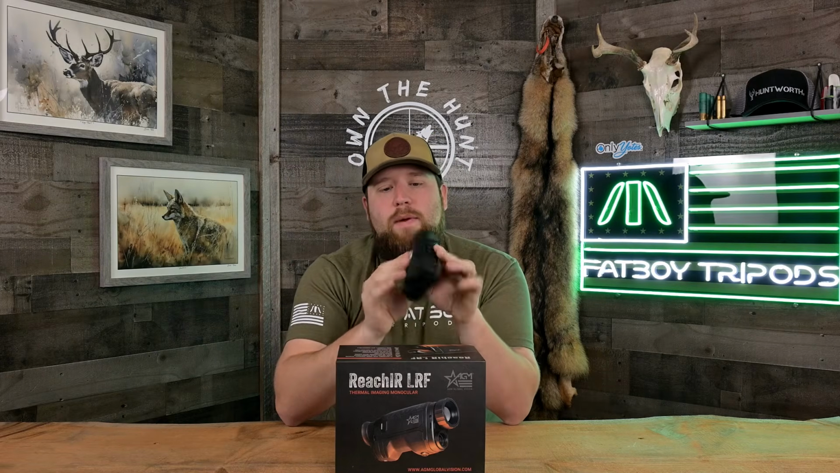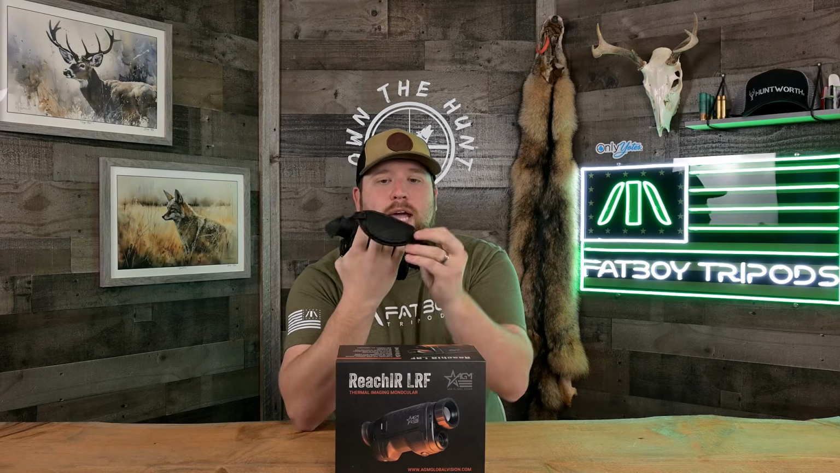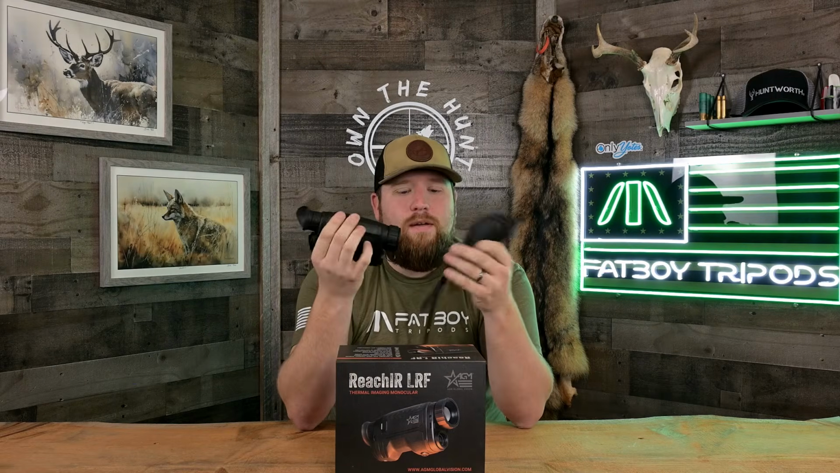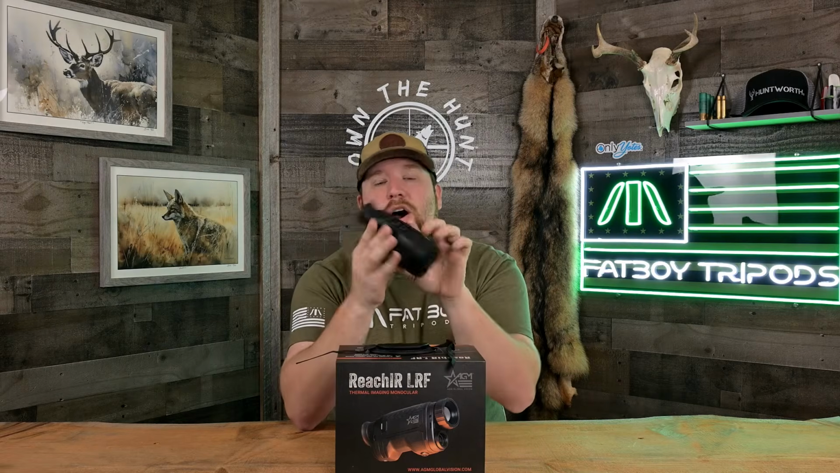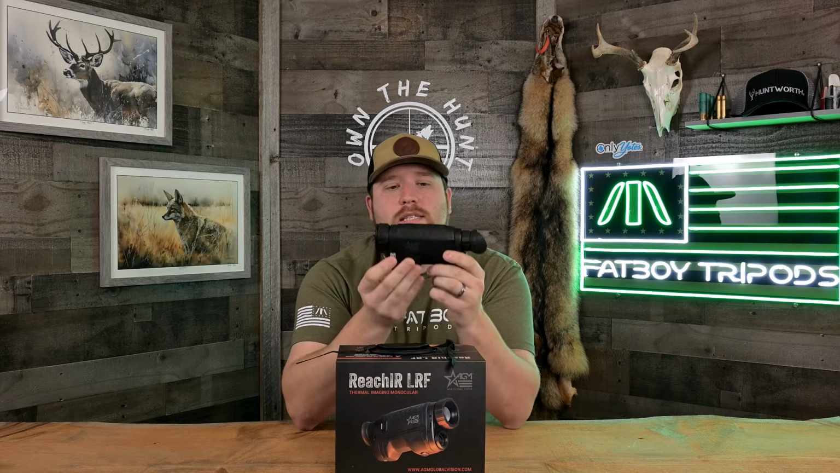But what I don't like about this is that it comes with a very nice leather hand strap lanyard, and I have that hand strap right here. It is very, very nice and very comfortable. You'll notice it's not on my unit. The reason is that it's not reversible. Pulsar did this a while ago and it drove me nuts. It's like, guys, you're going to give a hand strap to your right-handed users but not your left-handed users? How does that make any sense?